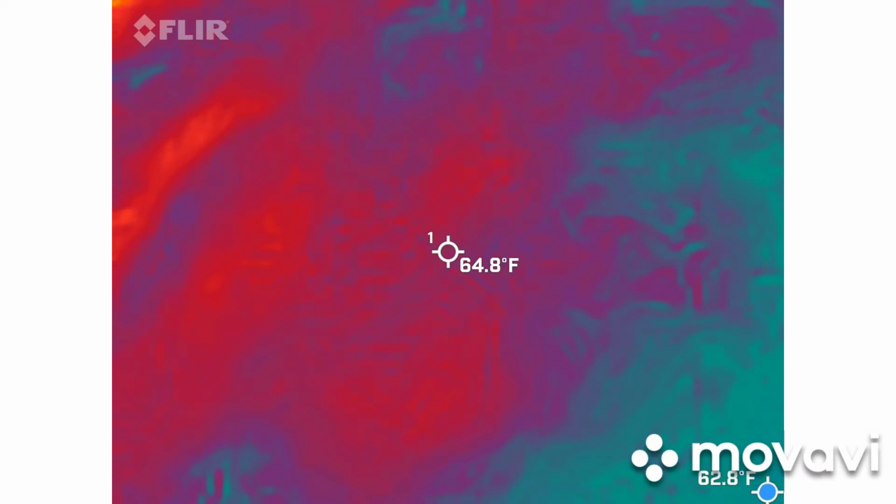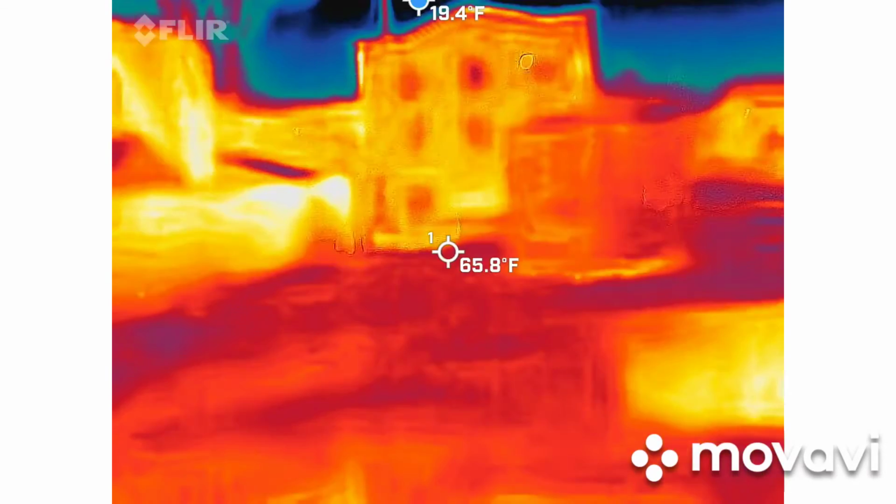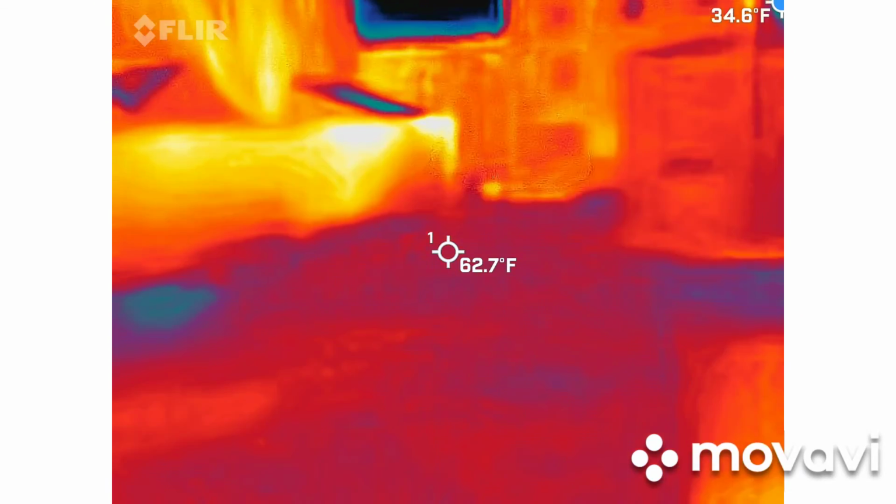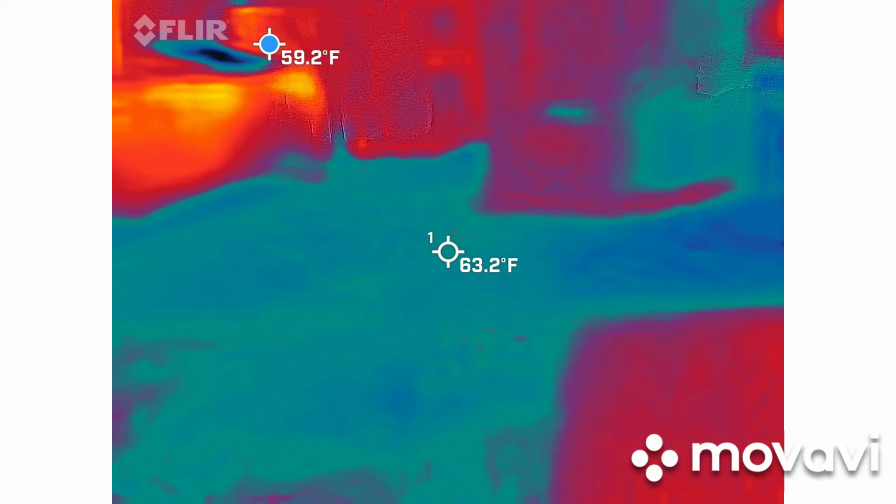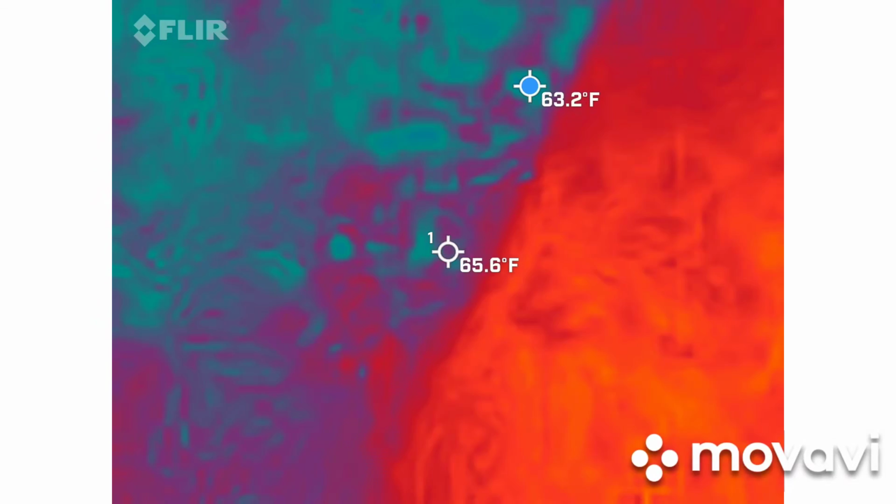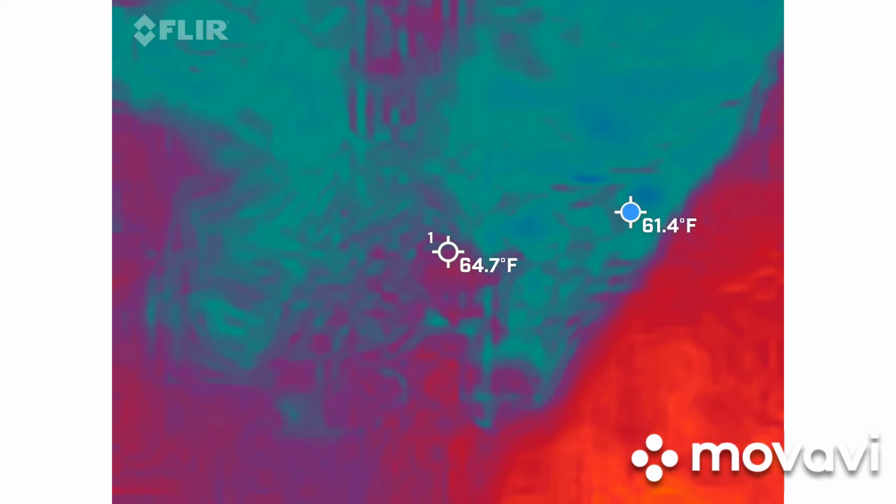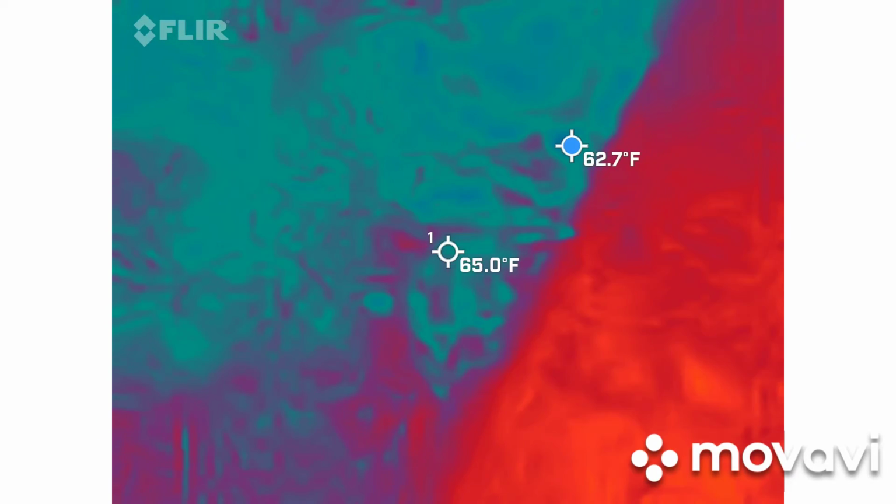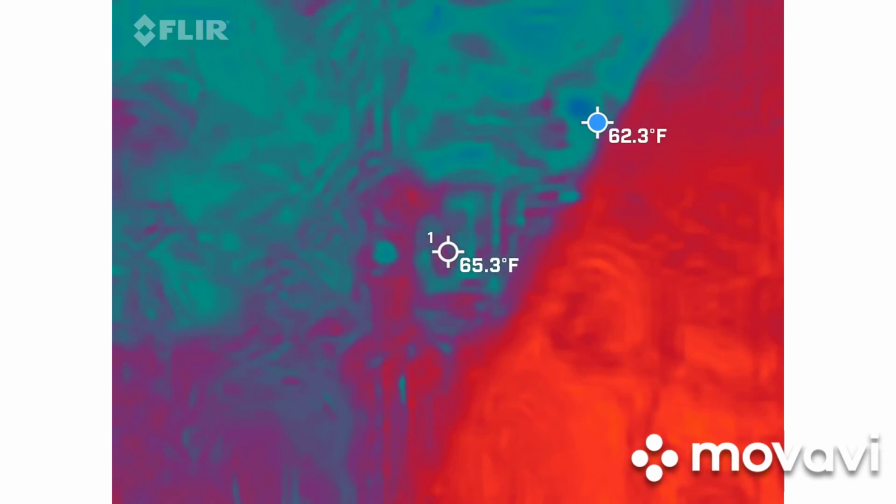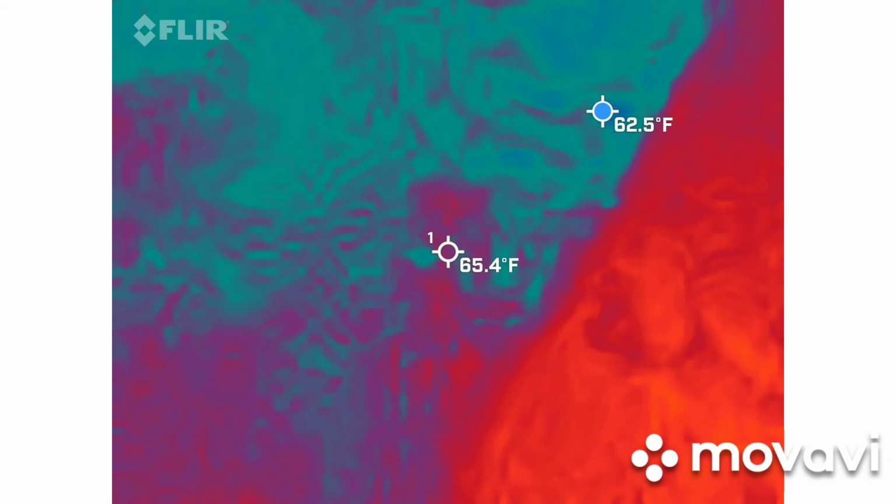How about over here? Looks like it would be a good spot right there. It's really hot. Oh, 63.2. What's that mean? It's pretty warm. See it right here? What's that? Right here. It keeps changing. See the blue dot?